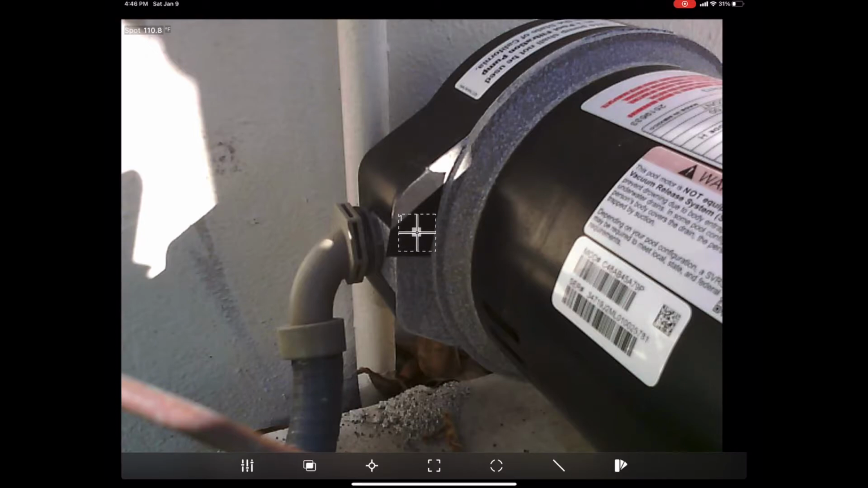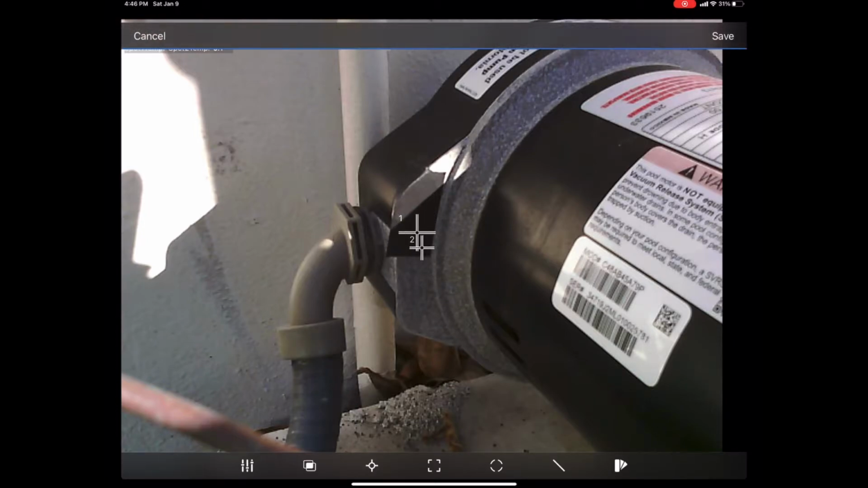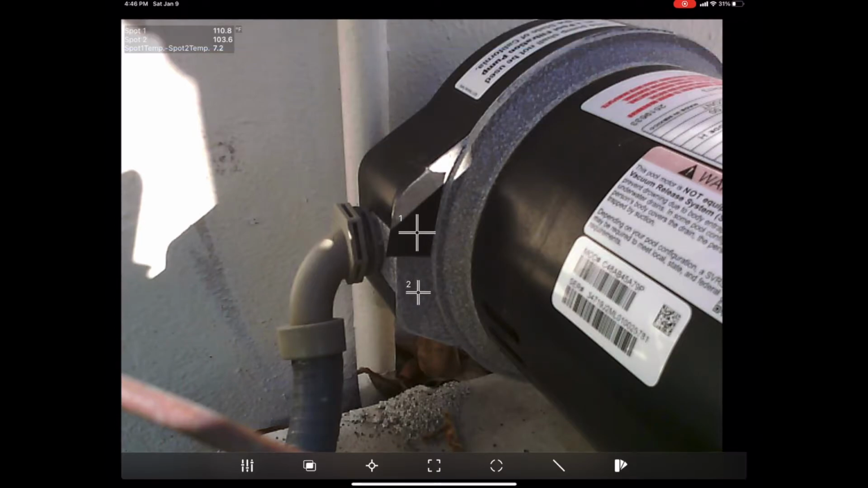But anyway, let's compare. Let's take that crosshair. Let's take the second crosshair. We're going to move that down. You can see in the top left corner, we've got a difference of 7.2 degrees. That is, spot 1 is 110.8 degrees Fahrenheit. Spot 2 is 103.6. That figure just below that, spot 1 temp dash spot 2 temp, 7.2, that is going to be our delta T. And that delta T is the difference between spot 1 and spot 2. Take spot 1, subtract spot 2, that gives you 7.2.